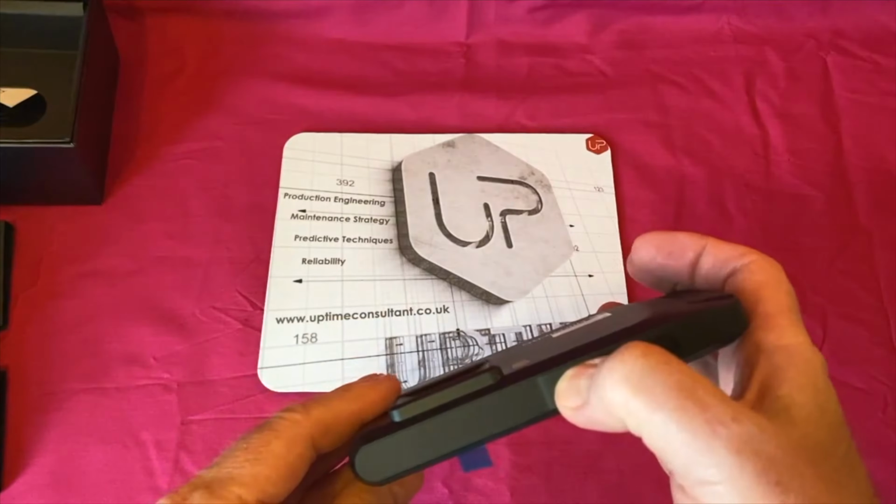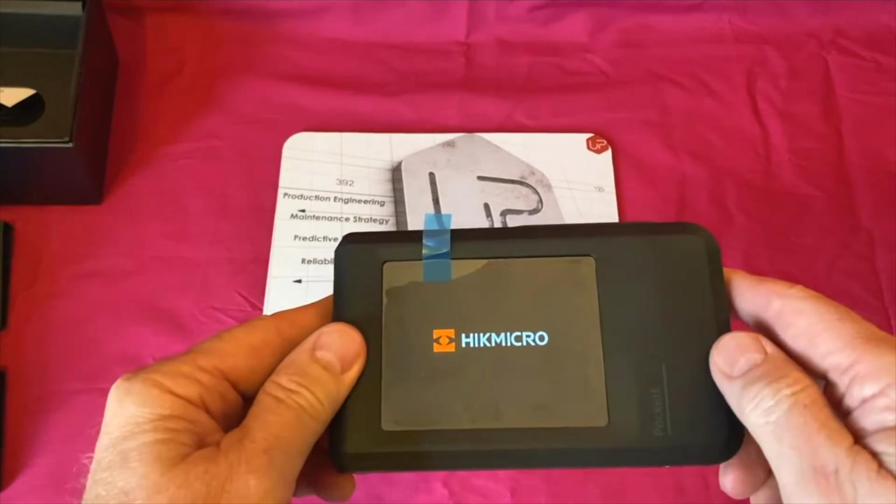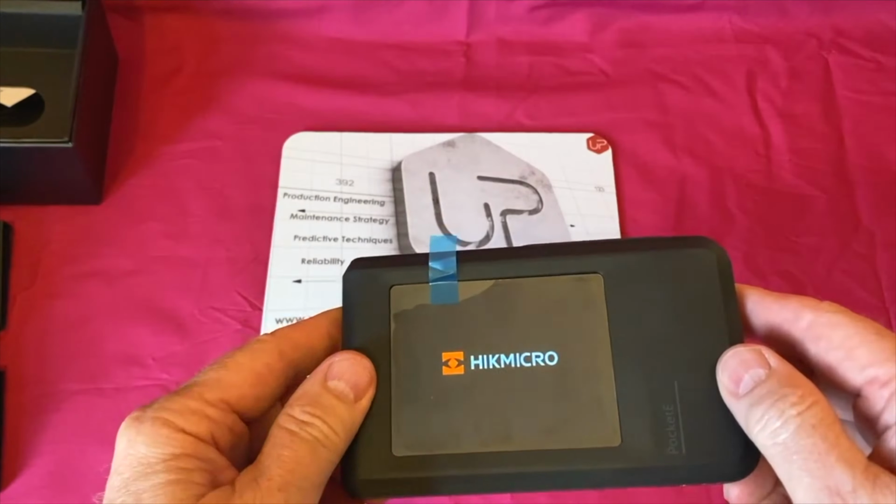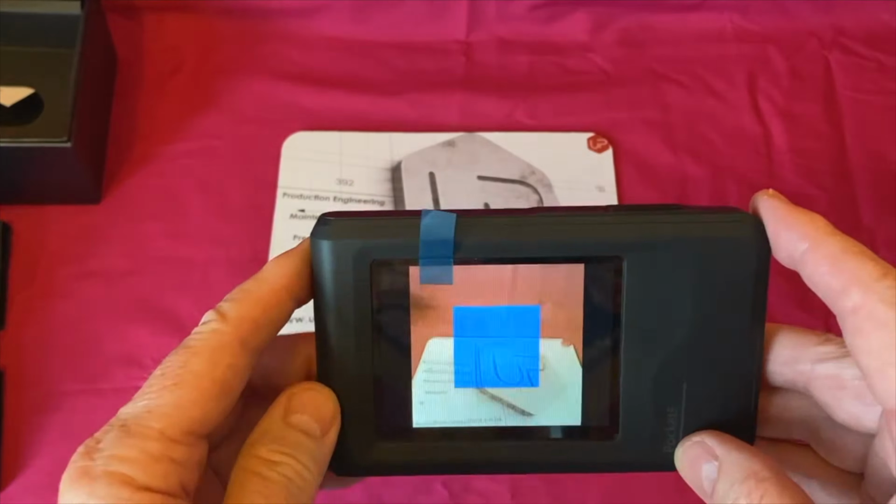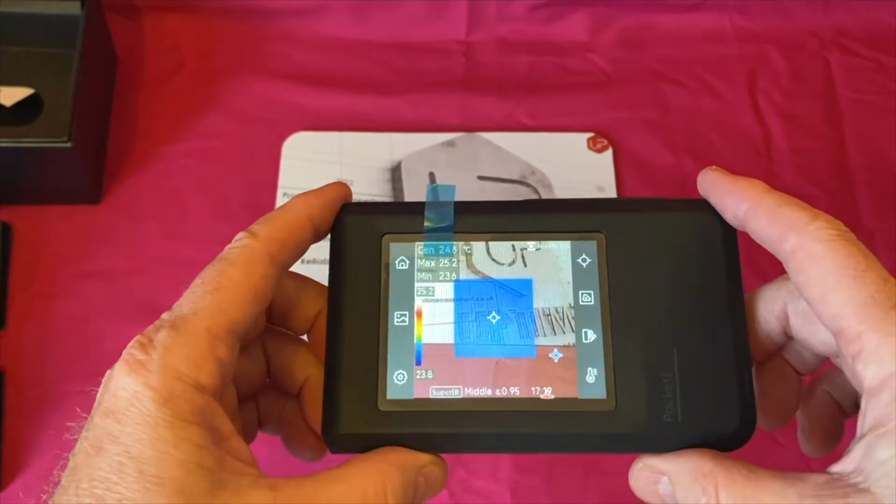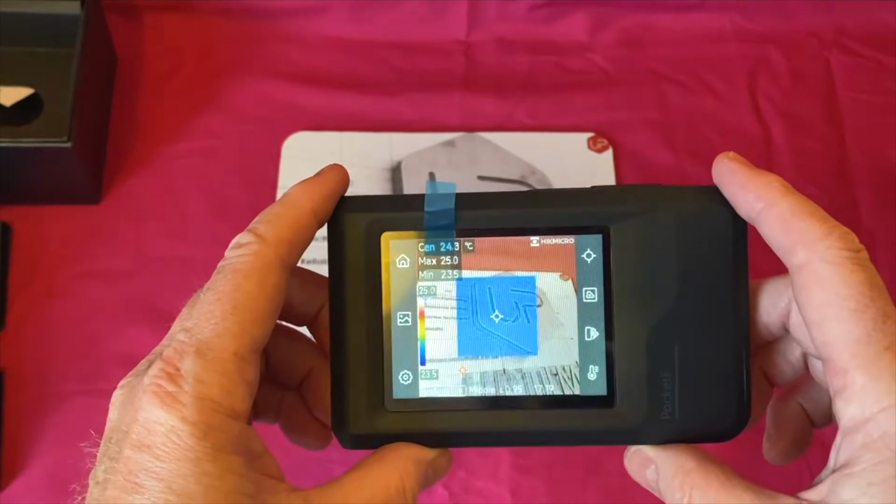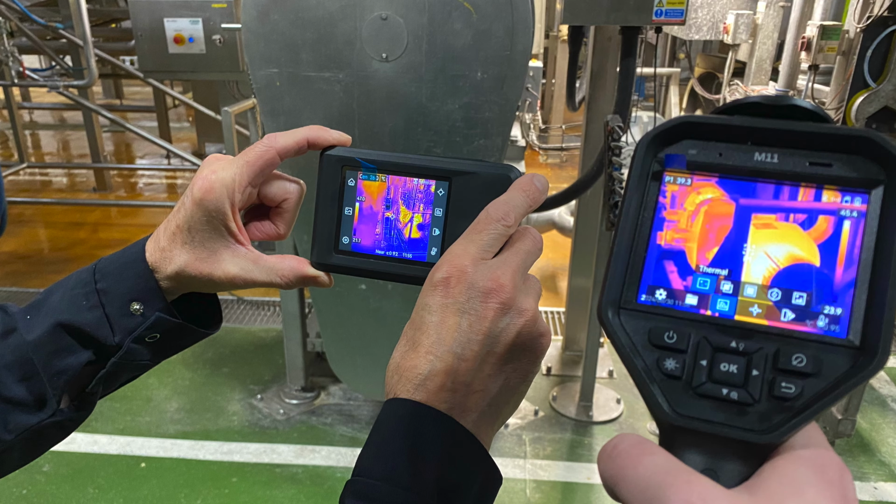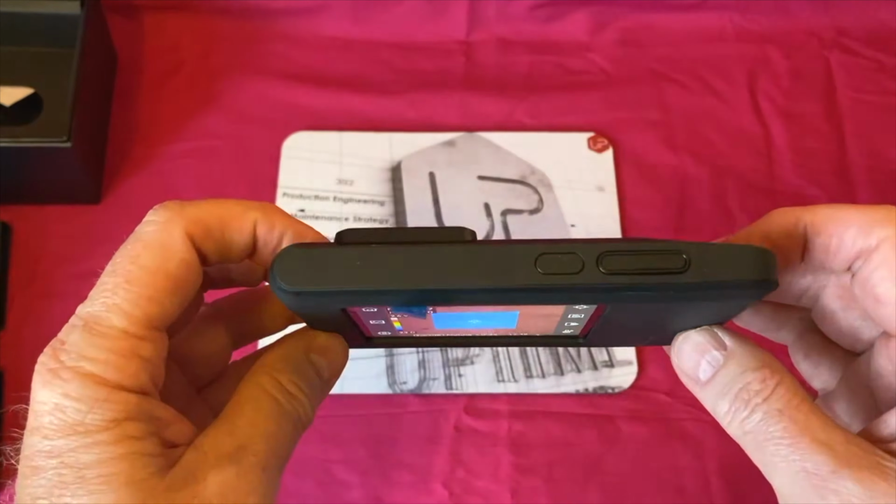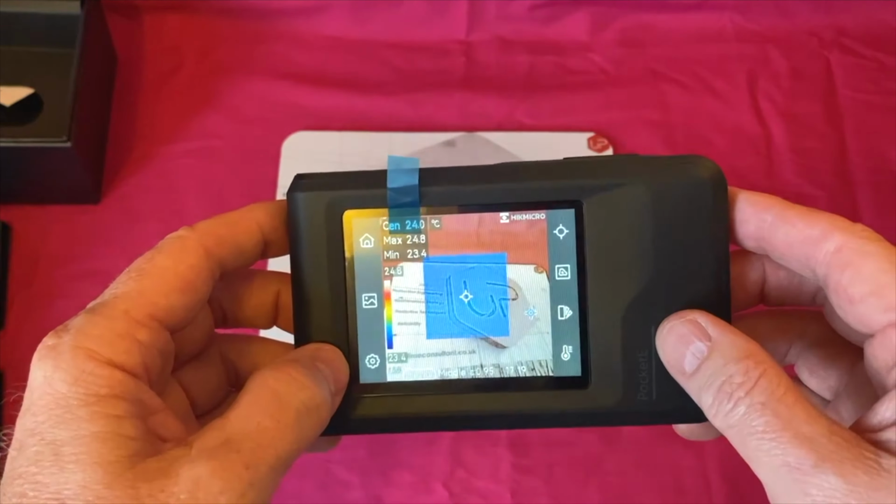So we turn it on here, hold that for a couple of seconds till we hear it whistle. It comes up with HIKMICRO. I've kept the screen guard on because this doesn't belong to me. The company that sent me these have lent me them for a week to go around a couple of factories and also to test them myself, see what I think. I tested it along with 4 other technicians in a factory yesterday, and we were quite impressed with it. Pretty much does what you want to do for a basic device.